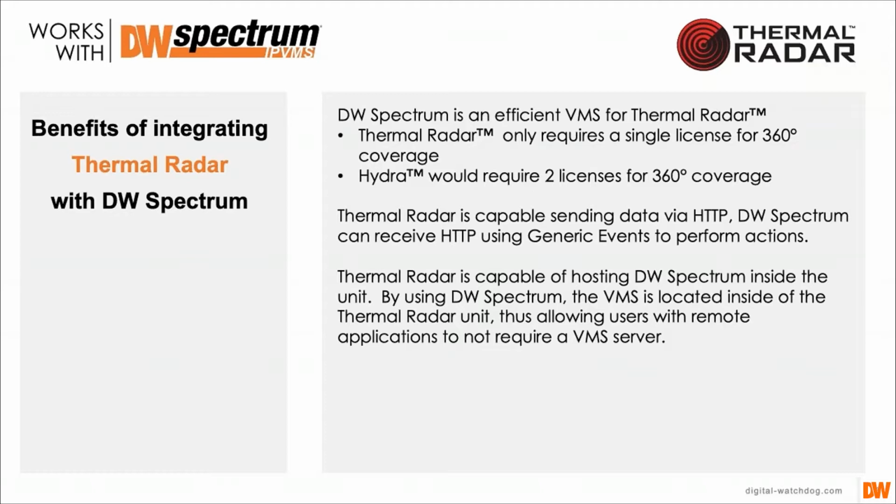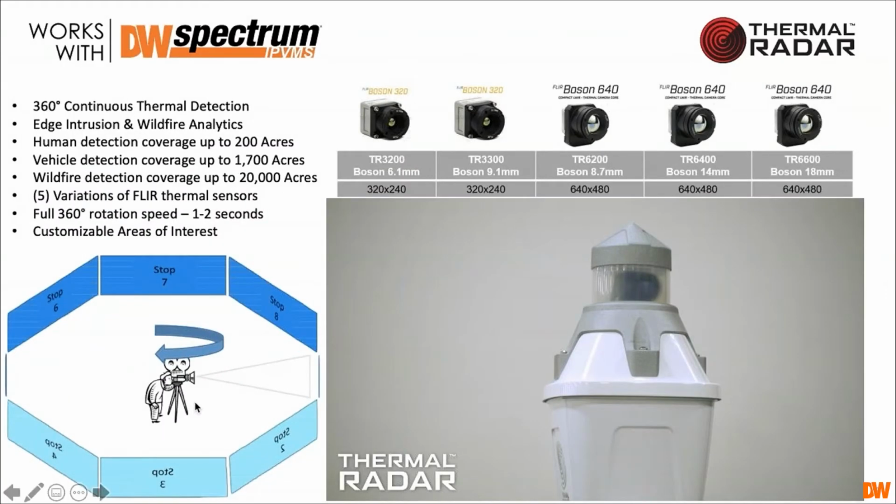Patrick, you want to talk about the alarms and the way that we can trigger DW with the alarms? Sure, yeah, we were talking yesterday. Because of how you break it down, and I was looking specifically back at this slide with your different stops and your different areas, you can send different messages based off of those different areas.